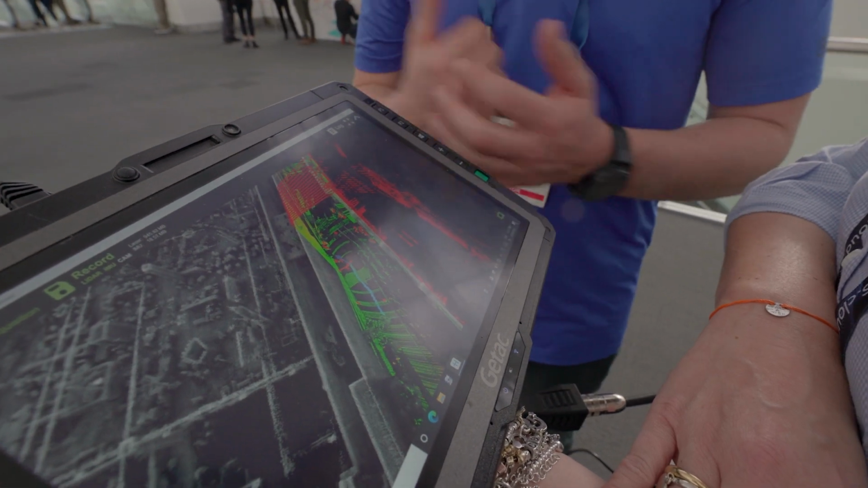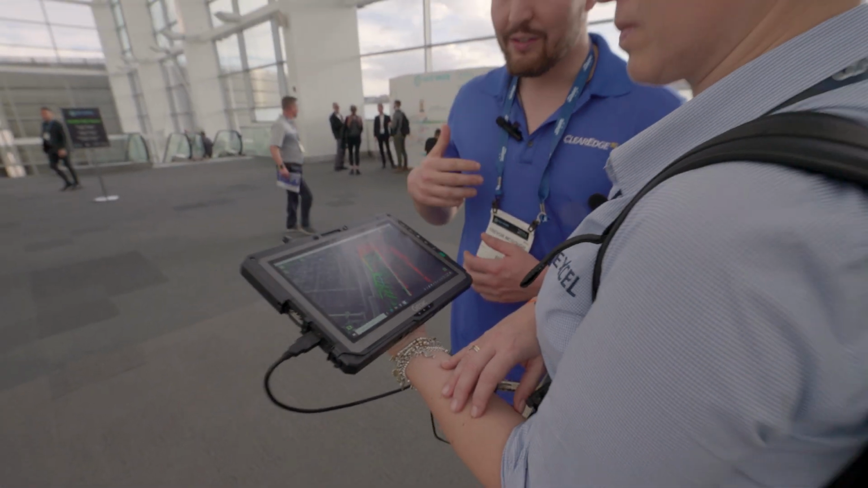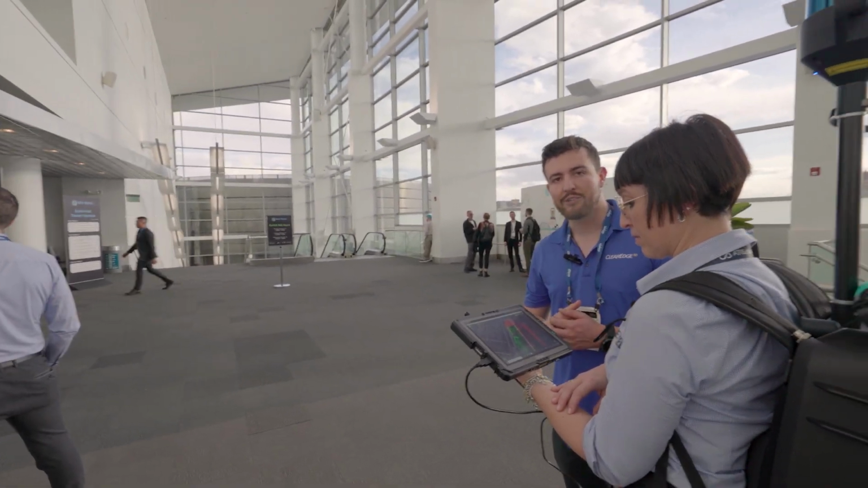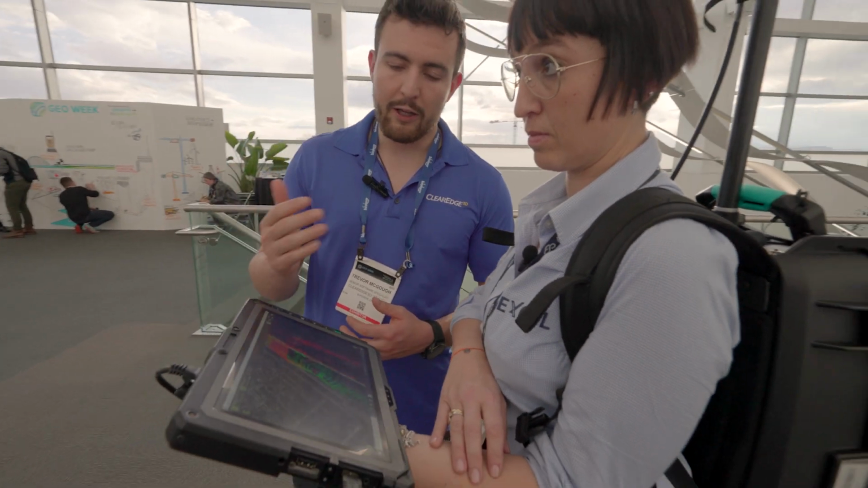Again, we're at Geo Week here in Denver. You can actually see as people are coming in and out of the conference. Since those weren't in the original reference map, they're actually being color-coded as a difference. So again, really powerful functionality.